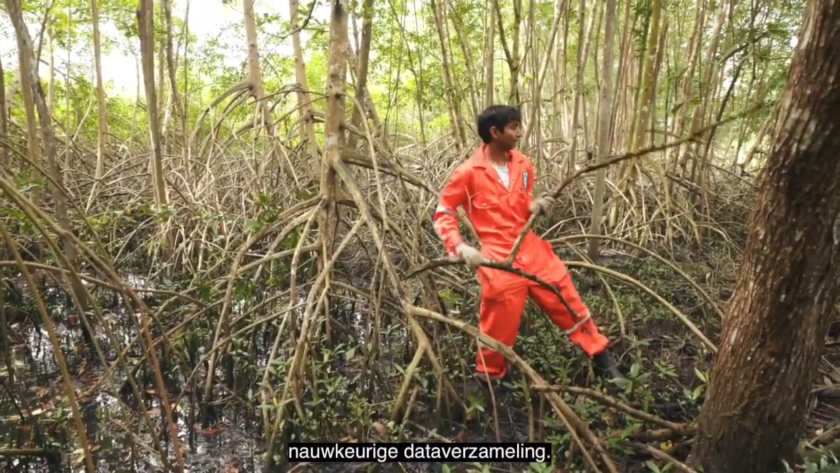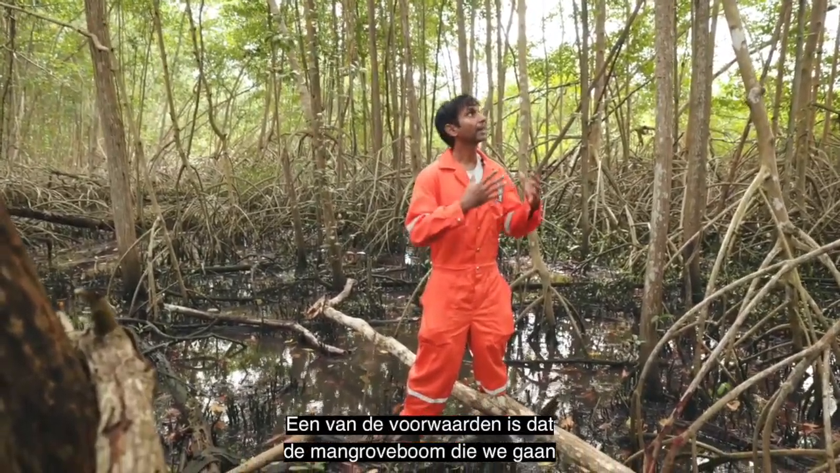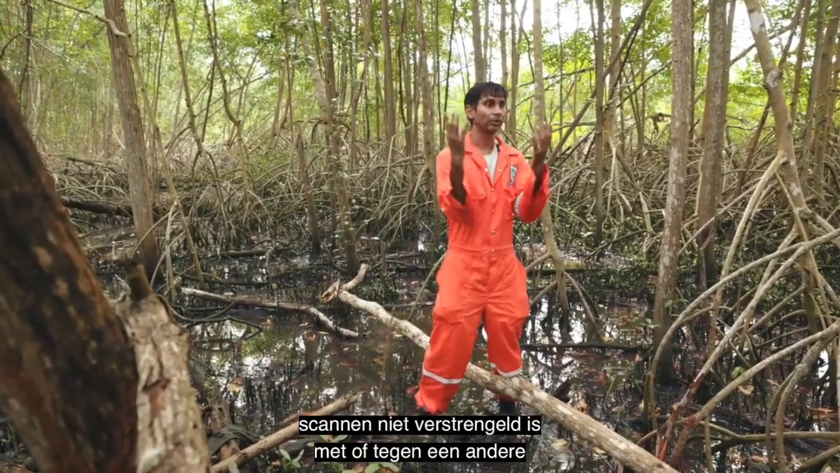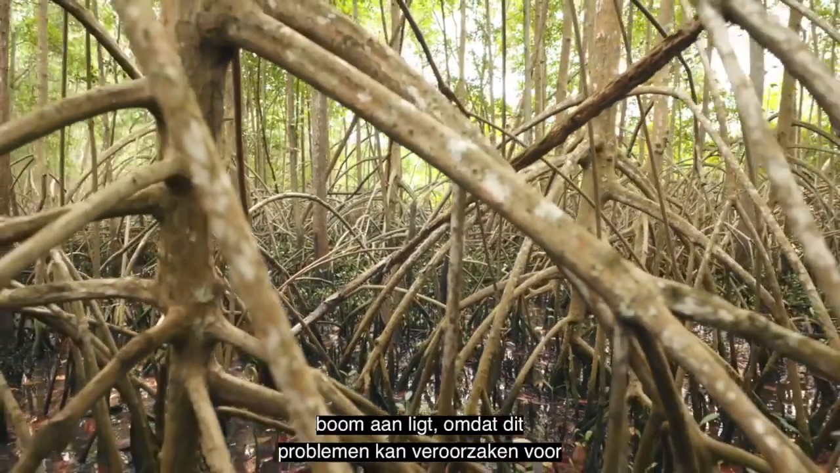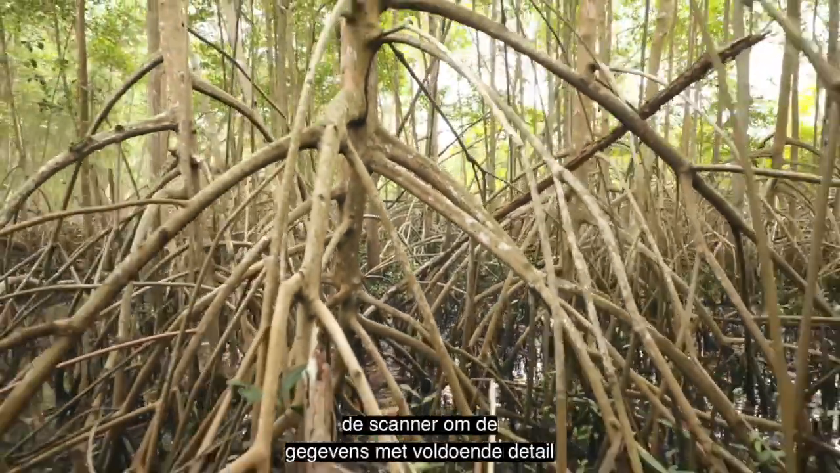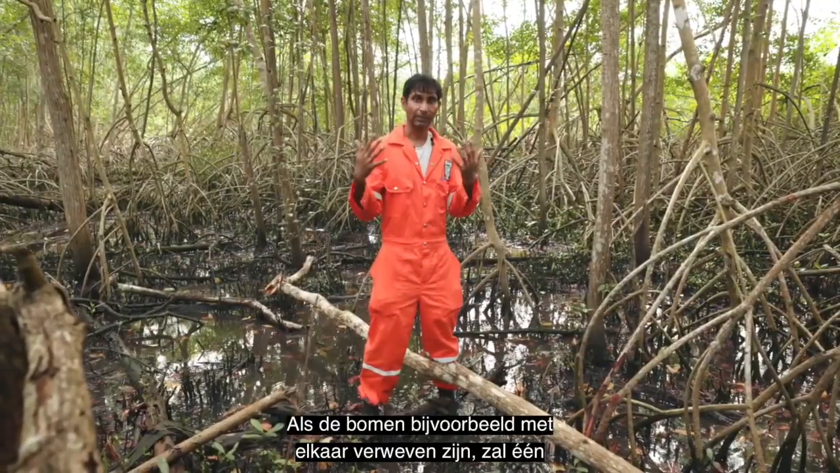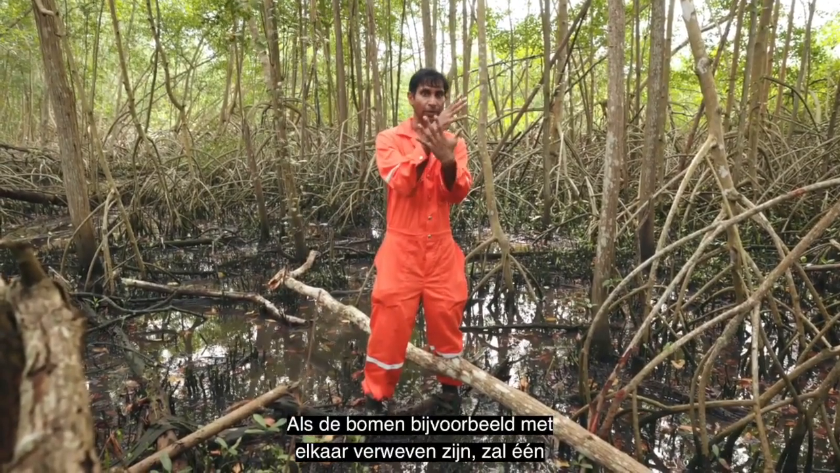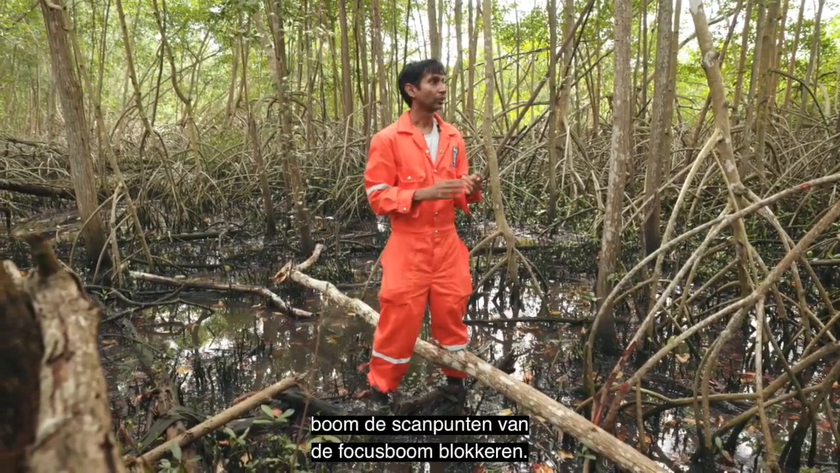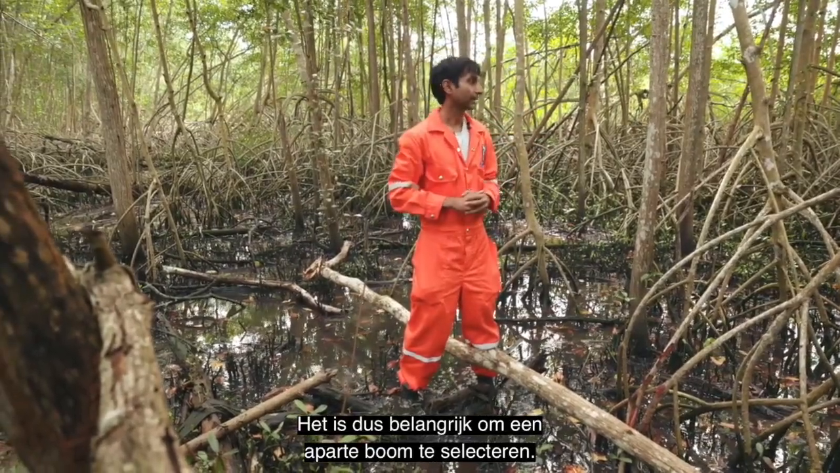One of the conditions which has to be met is that the mangrove tree that we are going to be scanning should not be intertwined or maybe lying against another tree, because this creates problems for the scanner to capture the data in sufficient detail. For example, if the trees are intertwined, one tree is going to be blocking the scanner points from the focus tree. So it should really be a separate individual tree that you're selecting.